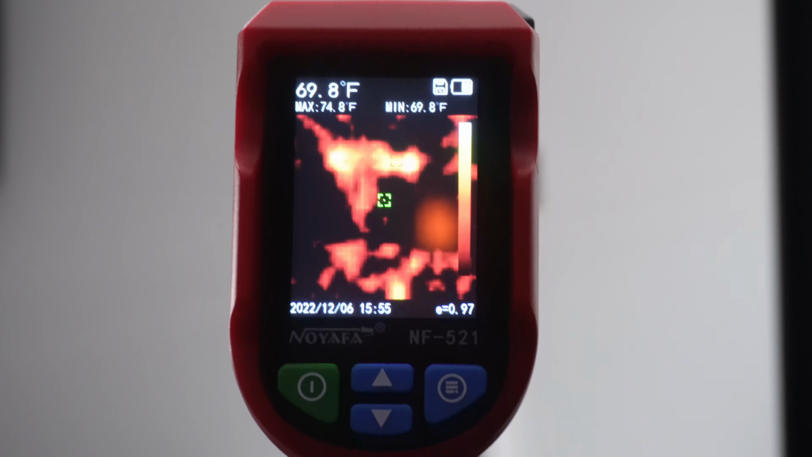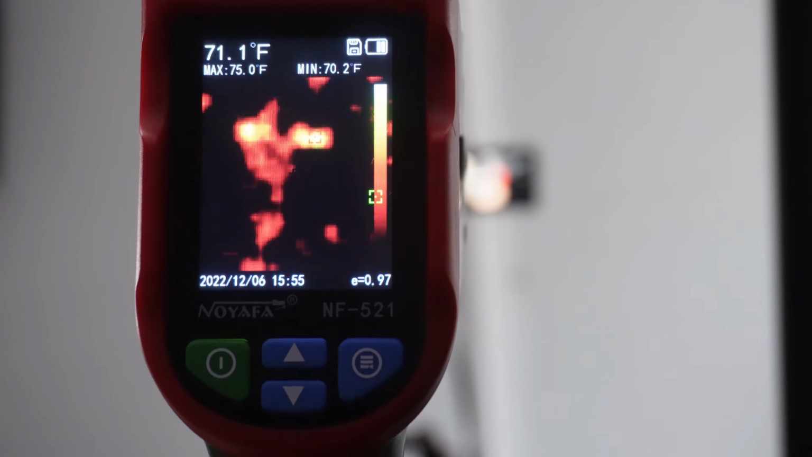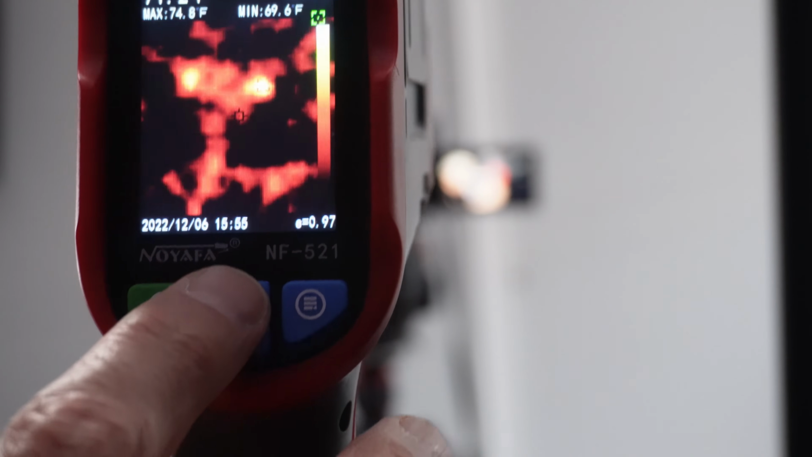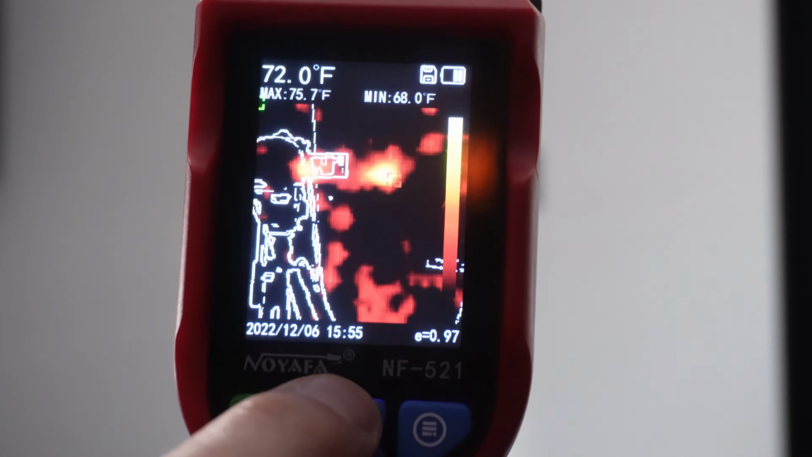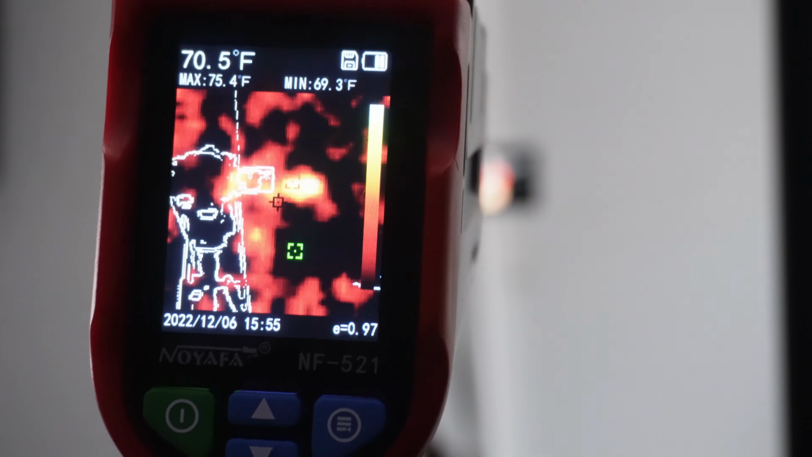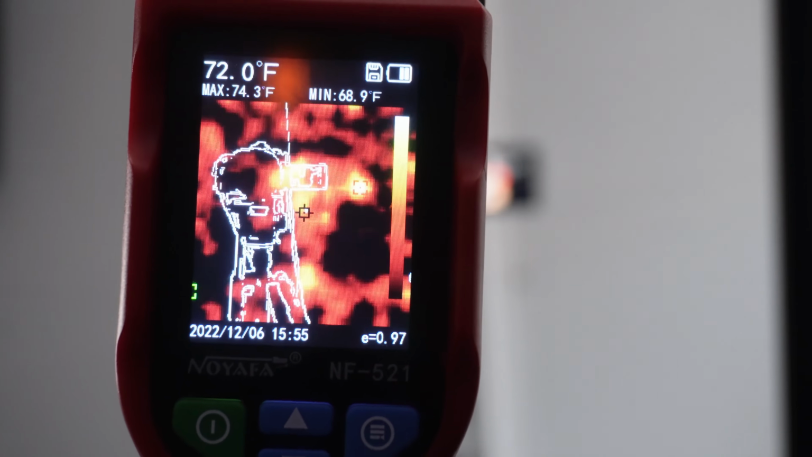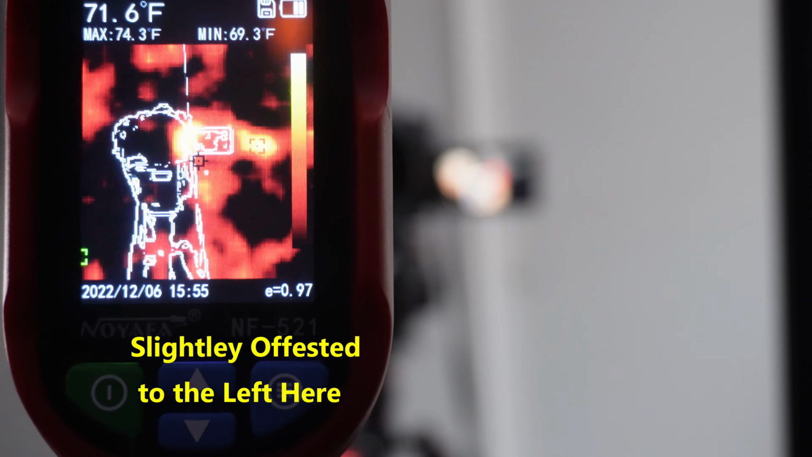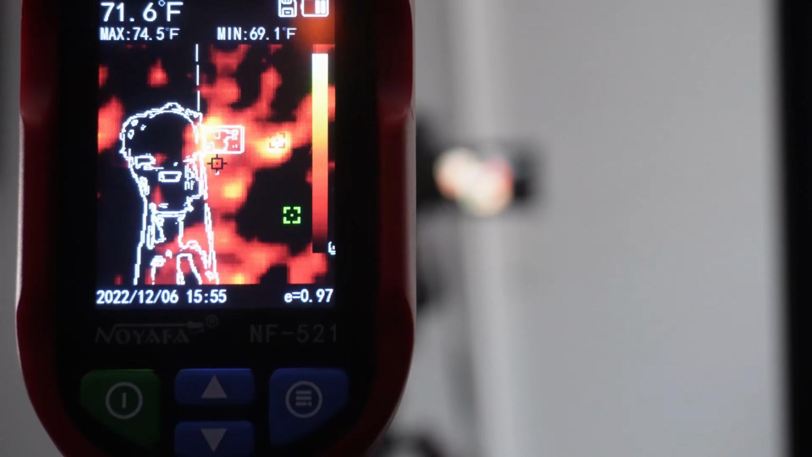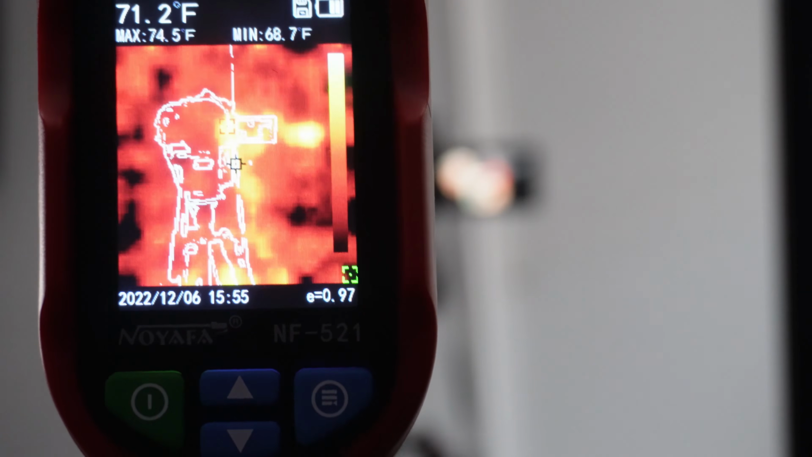Now you really can't tell easily in this mode. The default mode just shows the heat pattern, but if we push the up arrow here, we go to another mode that's much more useful. And what it does is it draws an outline around the item that it's getting the heat signature from. So it actually has a pattern around the camera itself, a little bit offset because I'm not holding it necessarily as straight as I could.